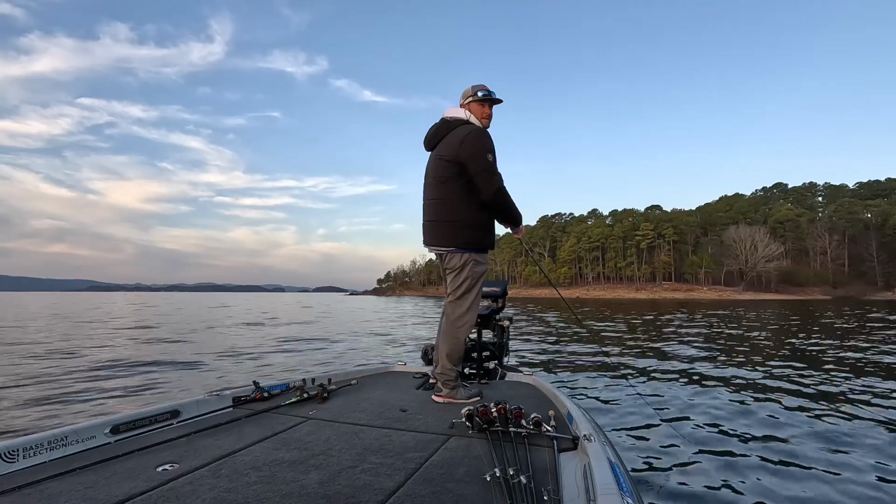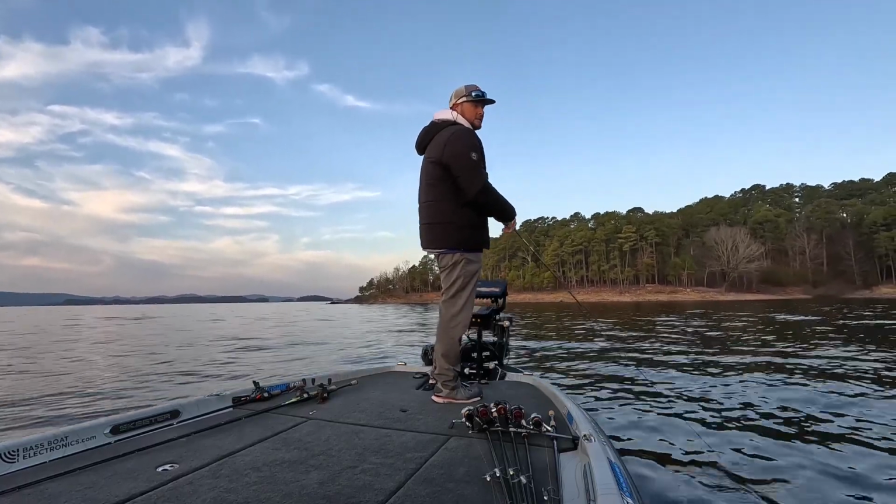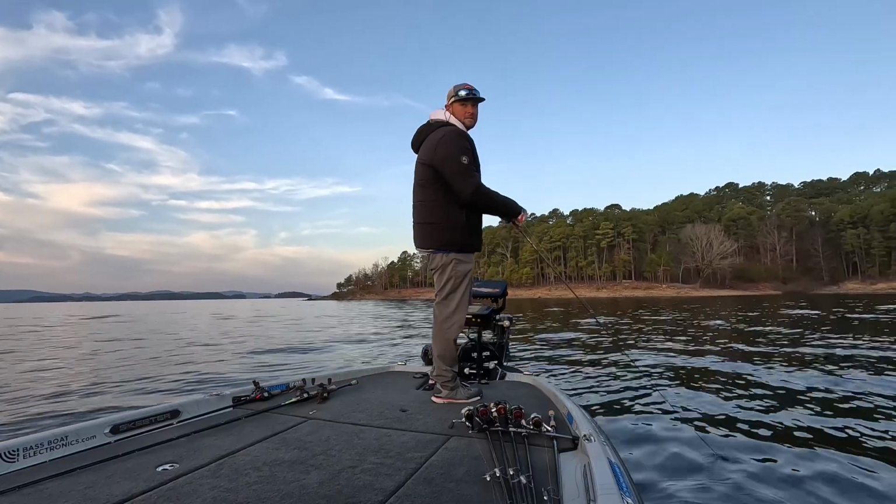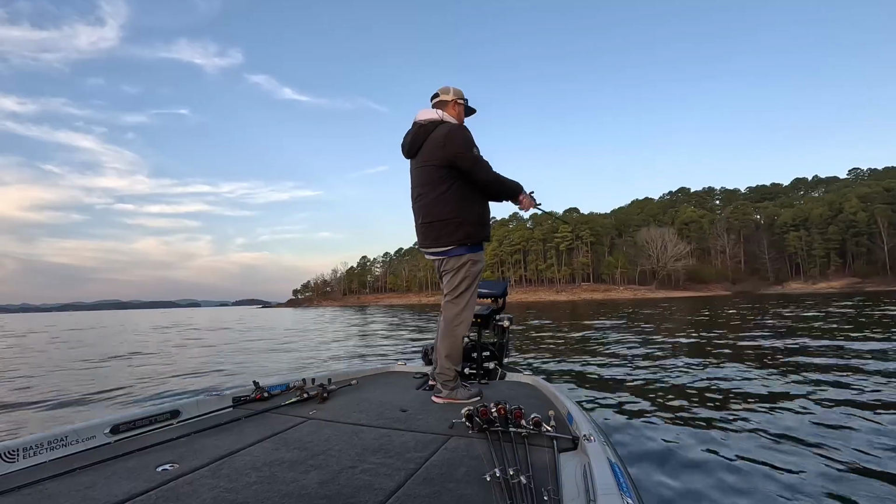I caught some fish cranking these grass points. It looks like rock, but it's actually a lot of grass down there. Just cranking these grass lines, speed cranking them with this 6" pressure series, CD7.